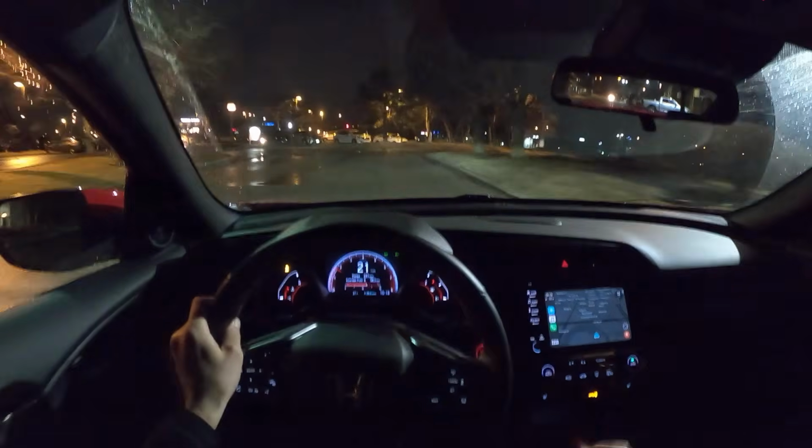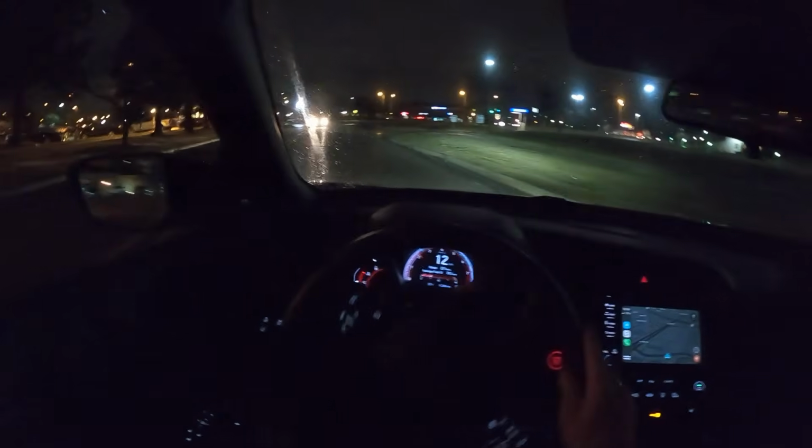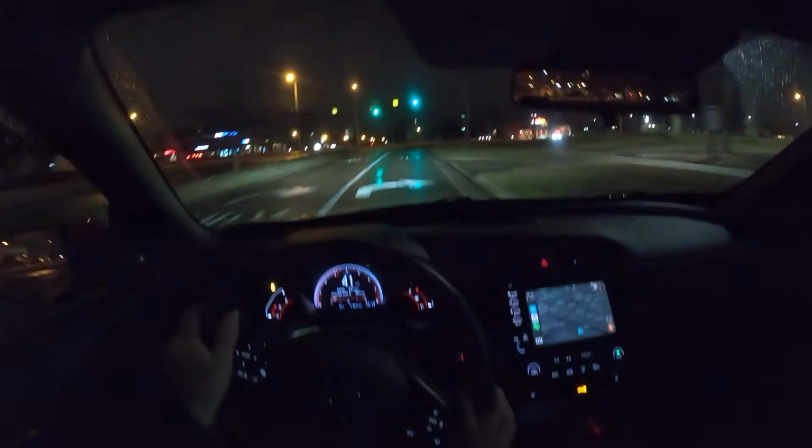Let's try with traction control off. See how this diff operates on its own. Again, one of my favorite features of this Si has always been that Honda's offered a mechanical limited slip diff. Nothing in this price point has ever quite been there. The Veloster N is close. It's a little bit more expensive, but not much.